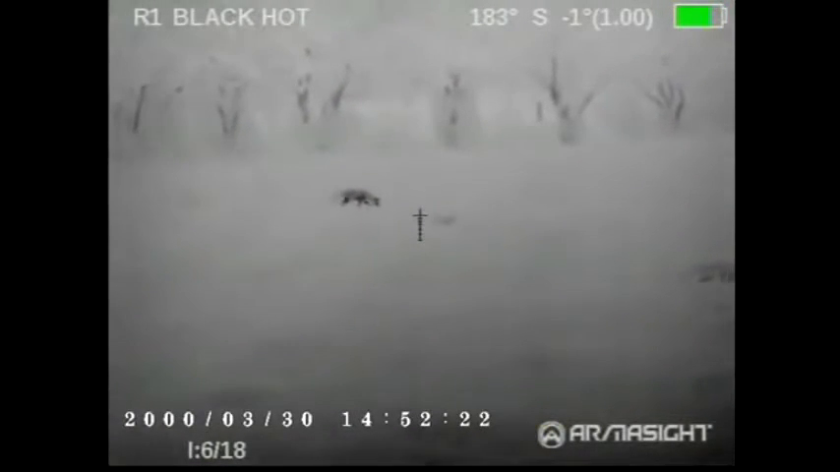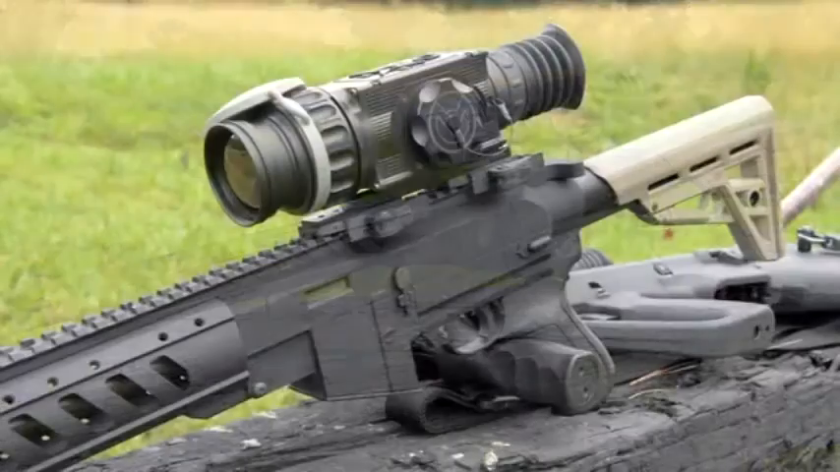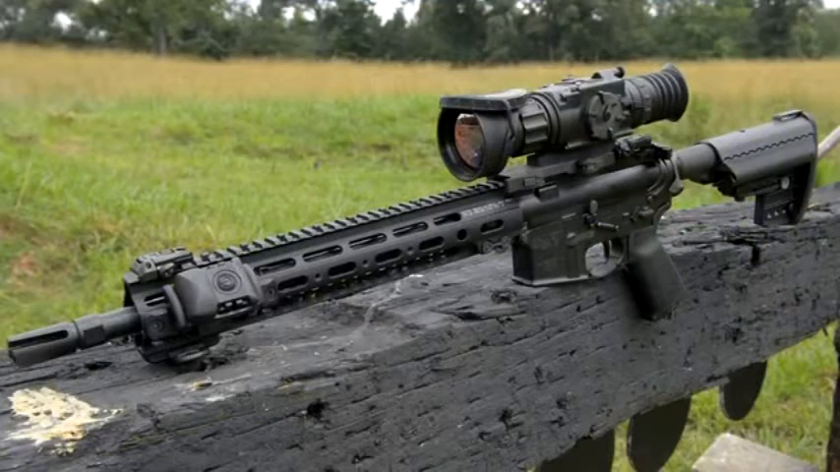So this little rig right here, real quickly, is just a standard Ruger 10/22 in an ATI AR-22 chassis. This is my little critter popper, and then Chad's got his AR set up, no frills, real basic.